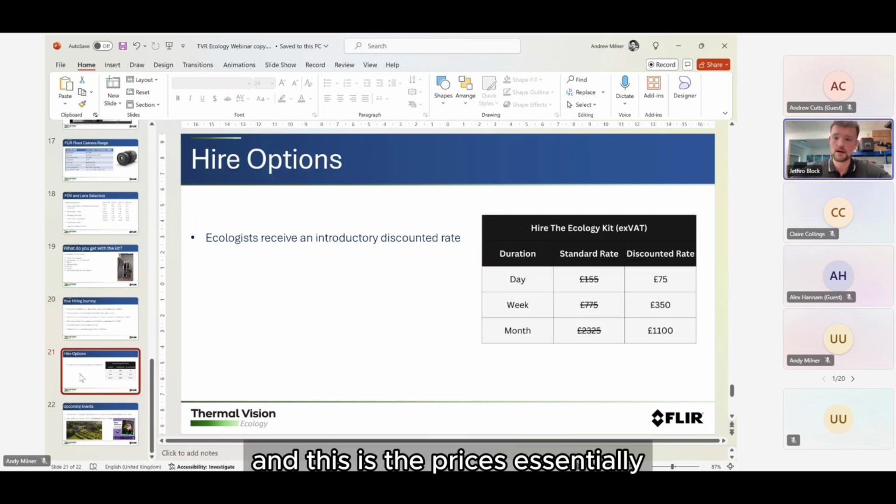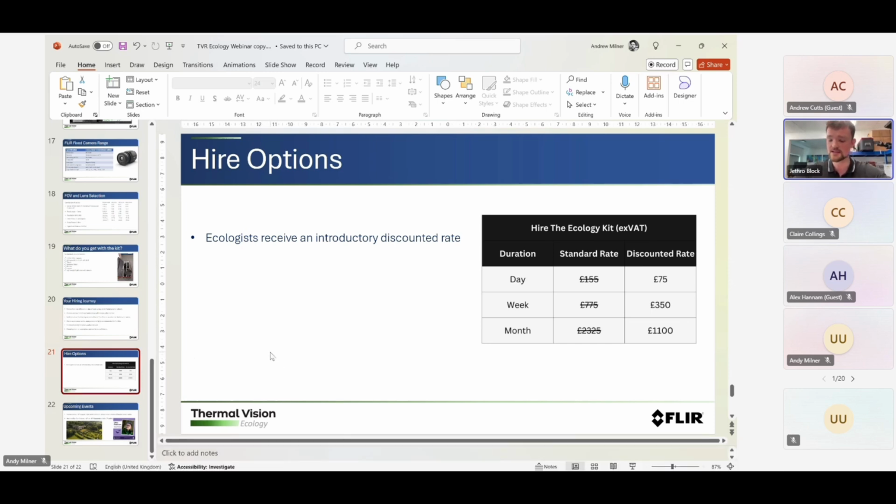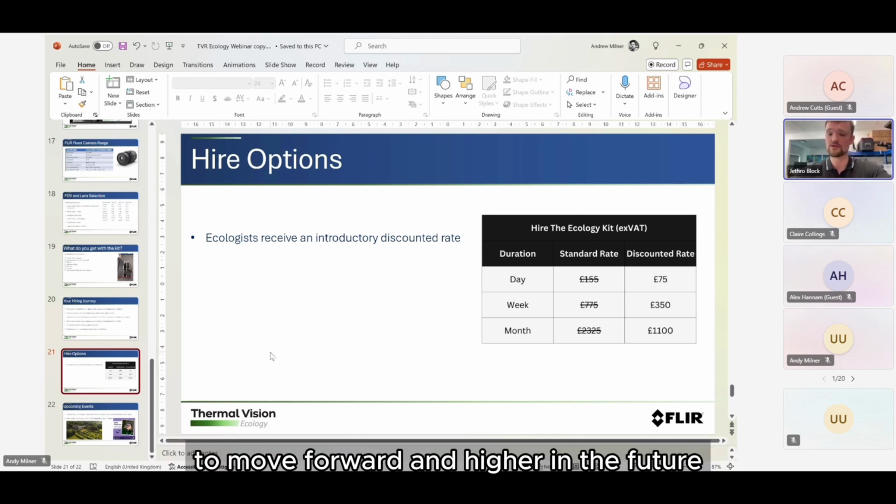And this is the prices, essentially. So ecologists do receive an introductory discounted rate. That's something that we're running for this first season, as we are quite new to it, and we wanted to make sure people can get it into their hands and see whether or not they think it's a good idea to move forward and hire in the future.